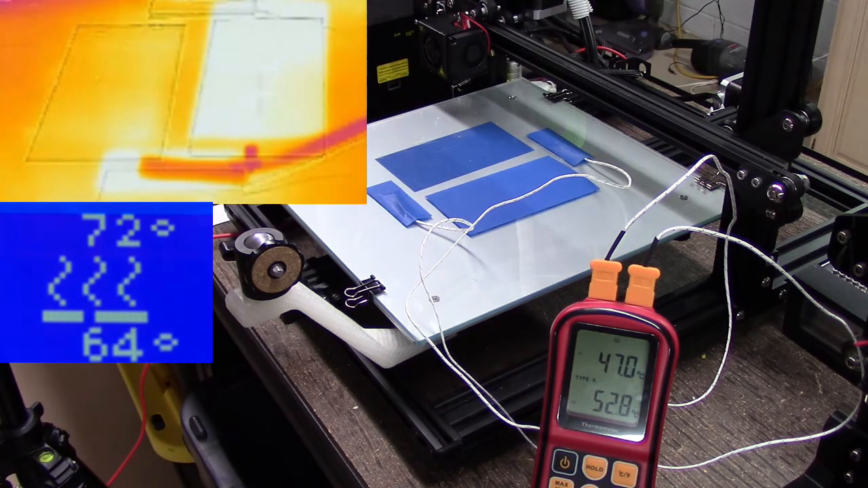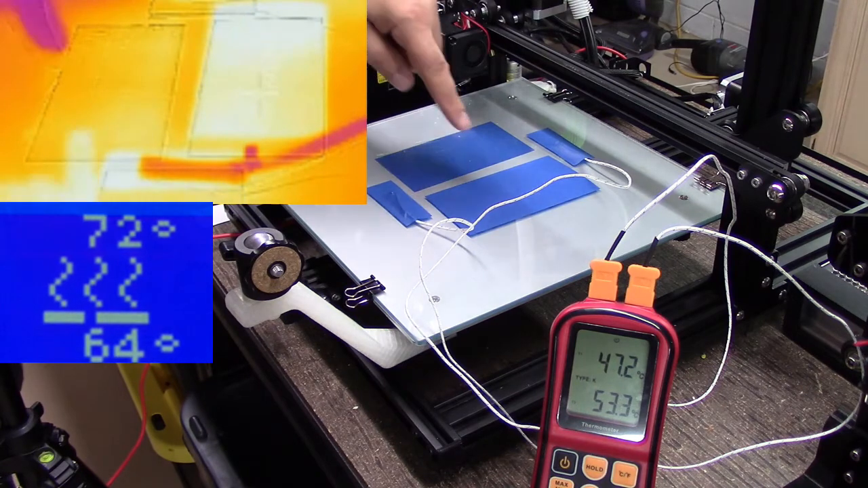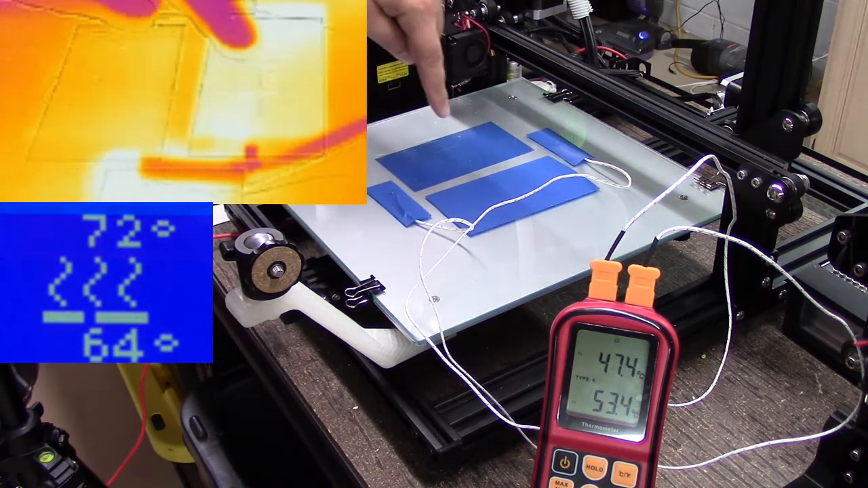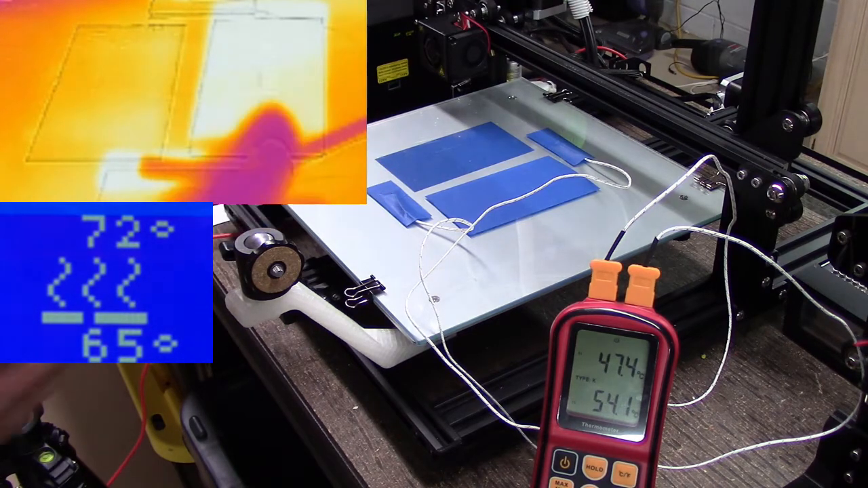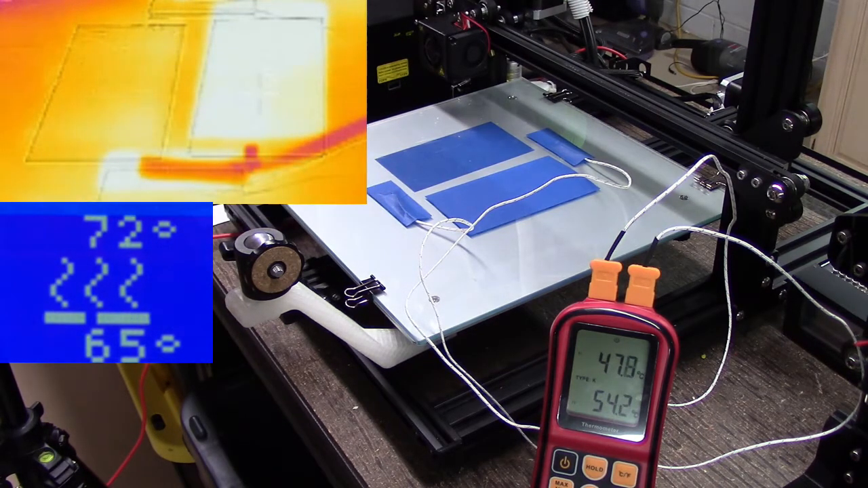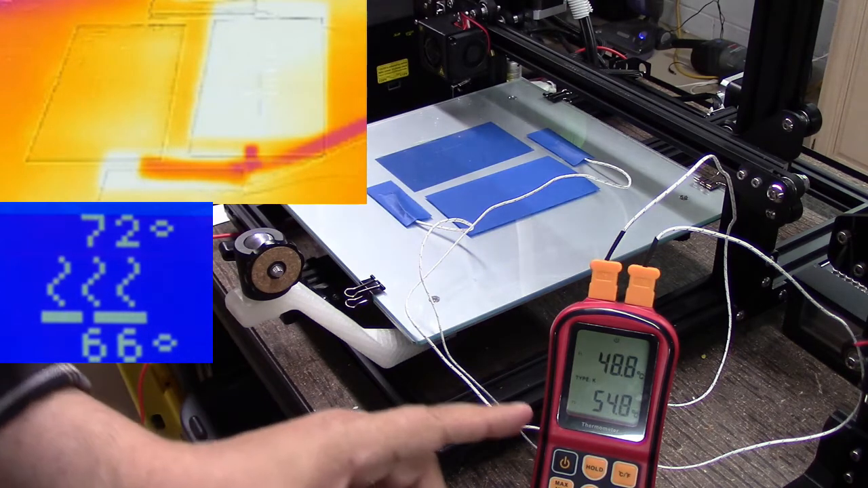Now if you look over here, remember, on this side I've got the tape on top of the bed, and I've got it on top of the glass, I should say. So this is on top of the glass. This is under the glass on the bed. And you can see in the Flir the big difference it makes. And again, I think what's happening is this is causing some sort of heat buildup. But again, the interesting thing when I read it, so let's do that again. So I'll read this. I'm 52.6 and I'm 51.6 here. So I'm pretty close. I'm within a degree of temperature. Now again, check this guy out down here.